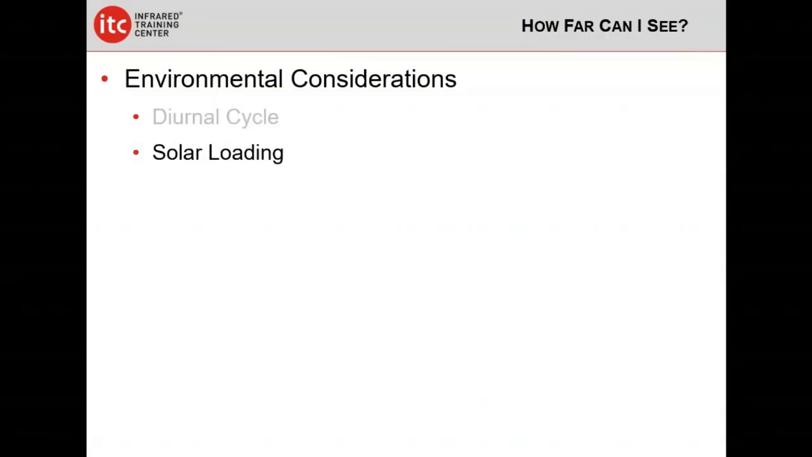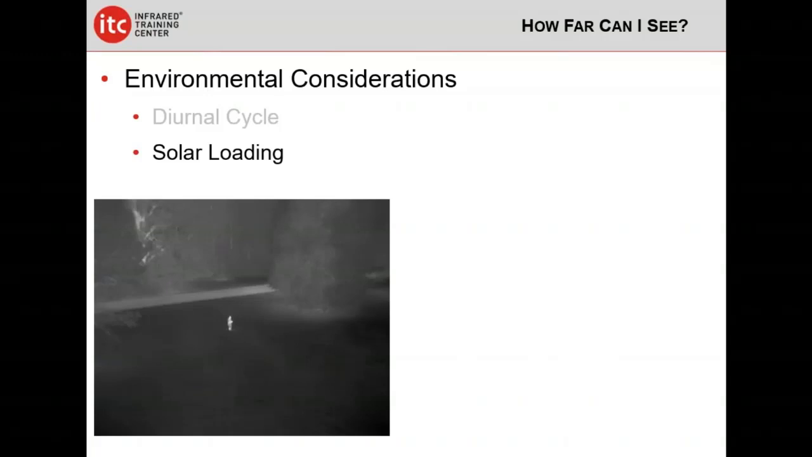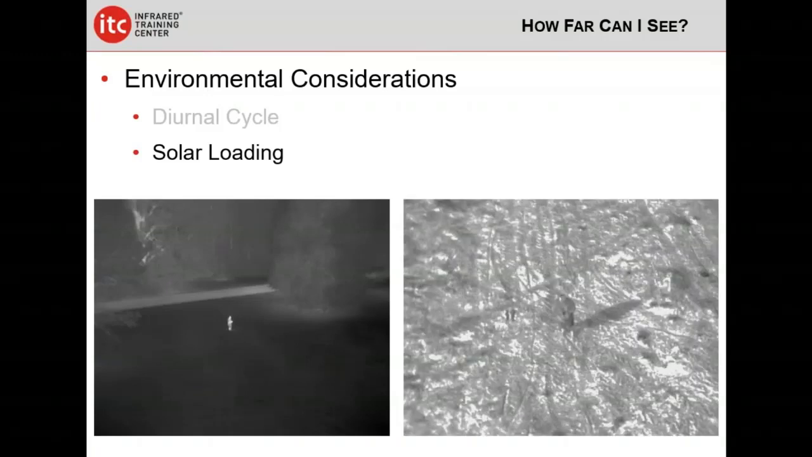The next is solar loading. Okay, we'll get back to this image pair here for a second. Let me tell you about this set of images. This set of images was taken in very close to identical conditions. The temperature was in the low 50s Fahrenheit, clear days, low humidity, really ideal circumstances. And in each one of these, the sun had been over the horizon for less than 30 minutes. If I remember correctly, it was about 15 to 20 minutes actually.